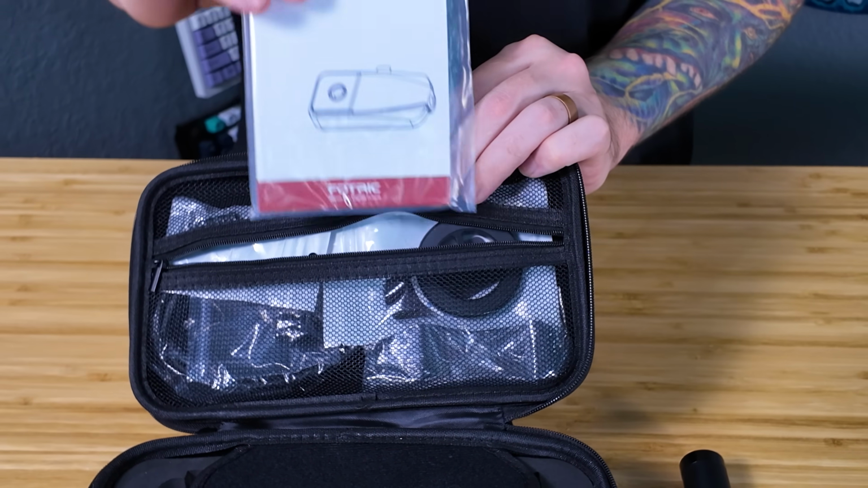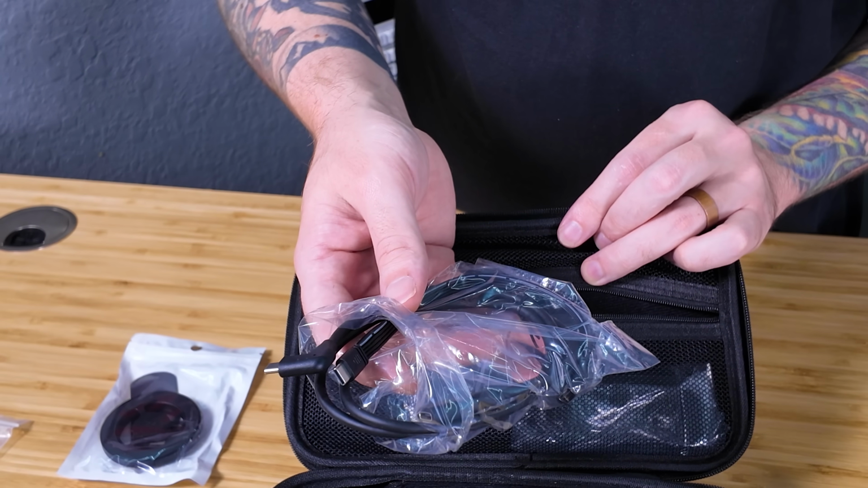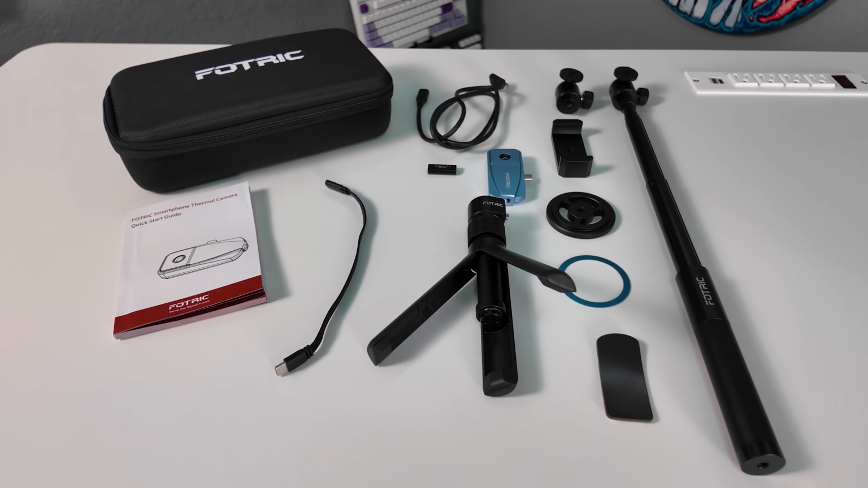And what do we get here? We get a thick user guide. I think this is the magnetic attachment. Get a couple power cables. Maybe a little phone holder or something. And a Type-C pass-through. And that's everything.